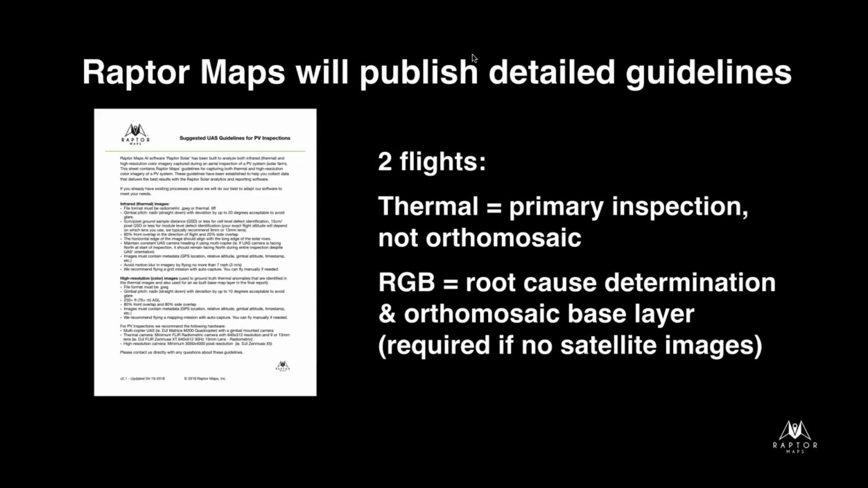All right, so we've talked about thermal, we've talked about RGB. We just want to be very clear here that you're typically going to want to have two flights. There's the thermal flight, and Eddie talked about that and why. One thing I do want to mention here is when you set that side lap really low,